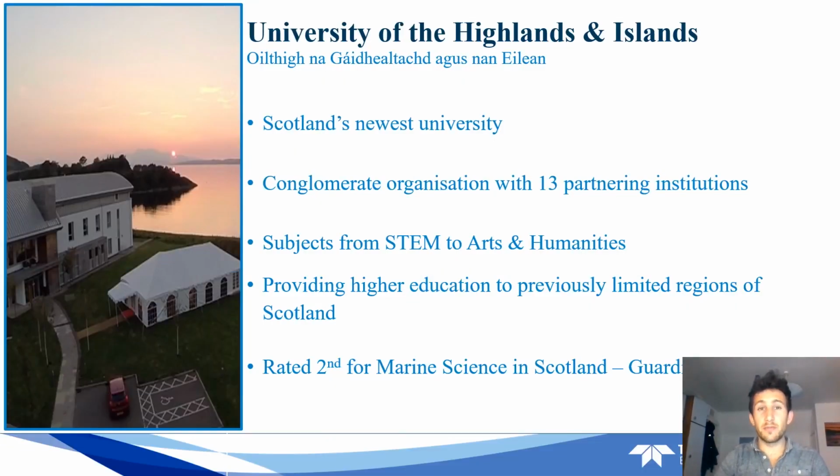And this is said rather picturesque university. UHI is Scotland's newest university and is comprised of 13 individual institutions scattered in some of the most remote areas of the Scottish Highlands. The Oban campus UHI, where I'm based, hosts but one degree, marine science, but does so really successfully, being rated second in Scotland and sixth in the UK for degree quality.